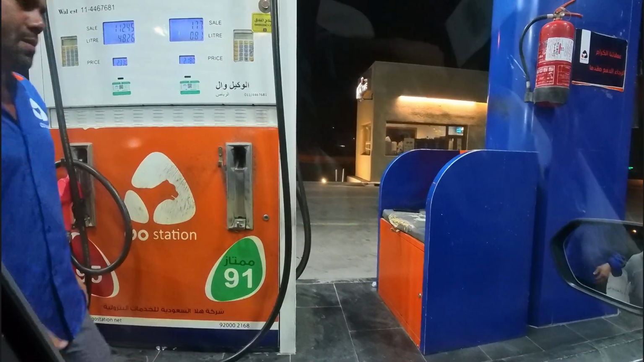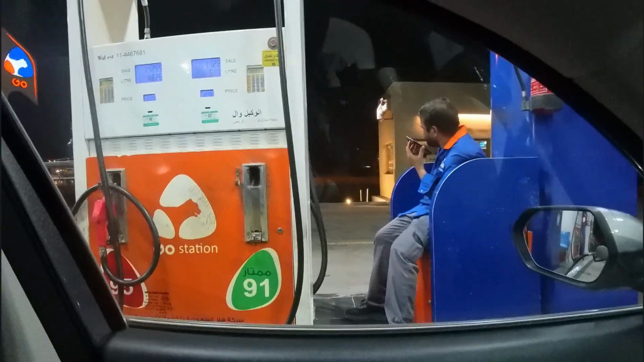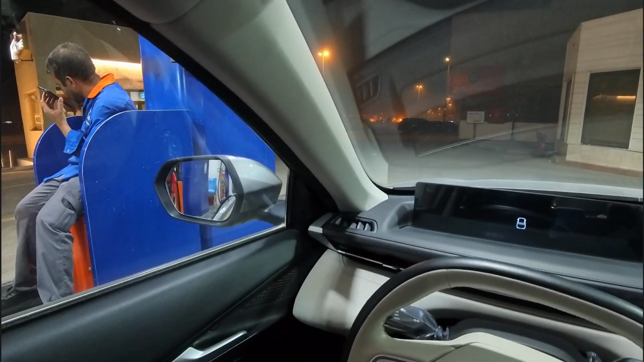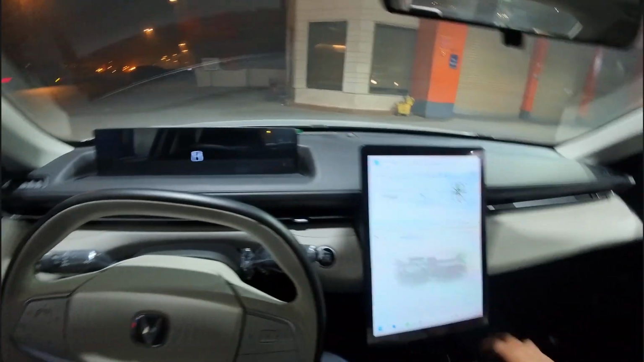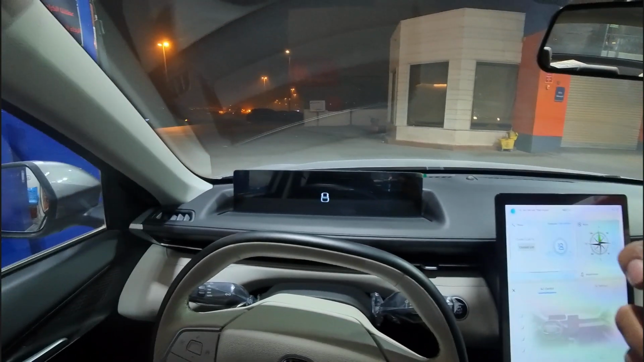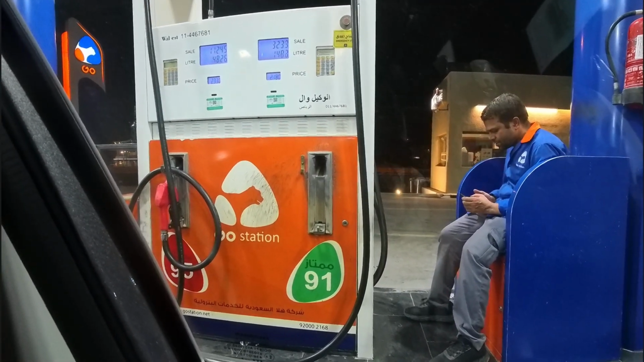So it's dusty outside and I'm so allergic to dust. So we'll just roll up the windows, and these are the scenes. I think let's guess how much the sale is gonna be. I think it's gonna be 103 Riyal. Right now it's on 20, and we are gonna see if that ends up being the case, but this is my best guess. Let's see how much we get. Okay.